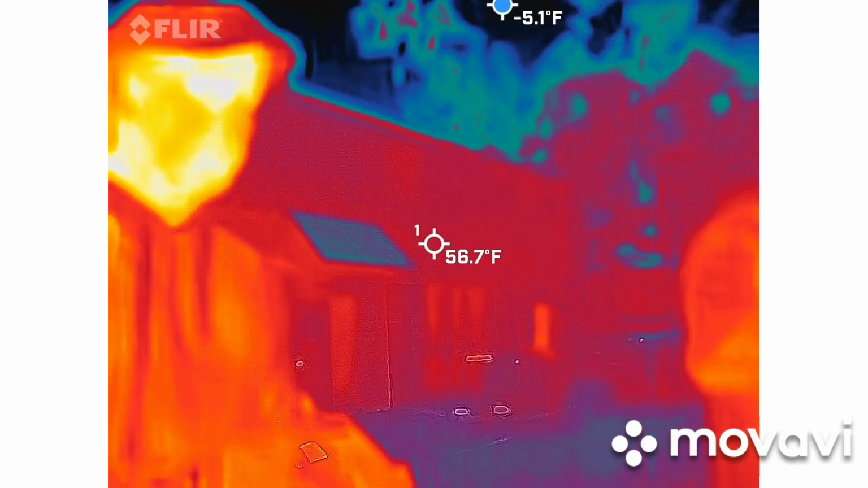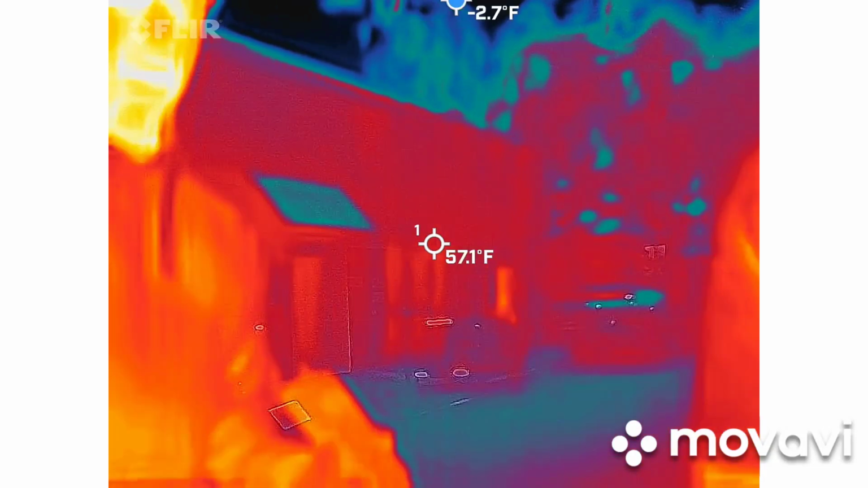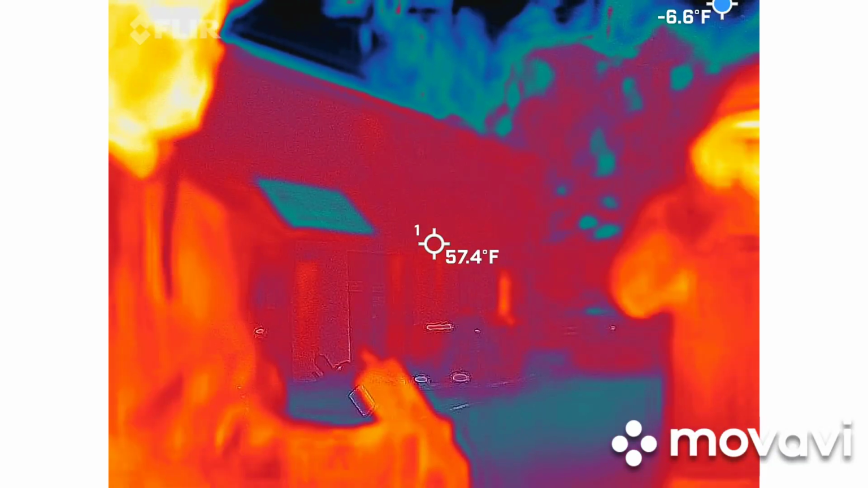The bottom number is ambient temperature. That's going to tell you how cold you are all night long. So in the event Jeff finds something on his camera, you and I can figure out if it's coming from something man-made or if it's actually something paranormal based on the probe up here.